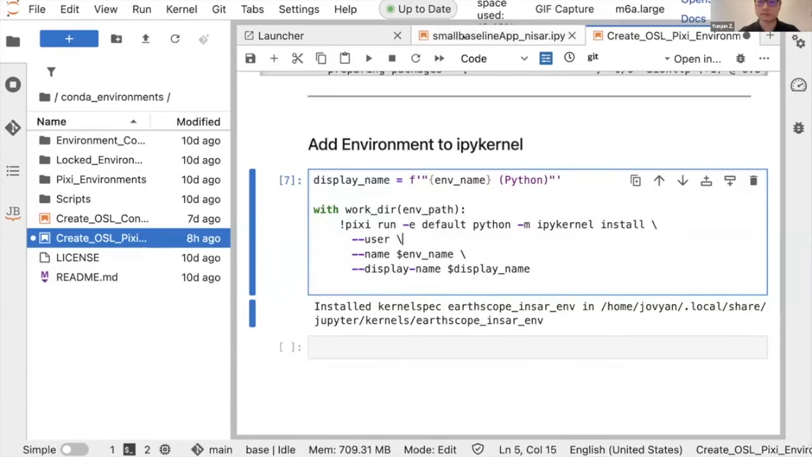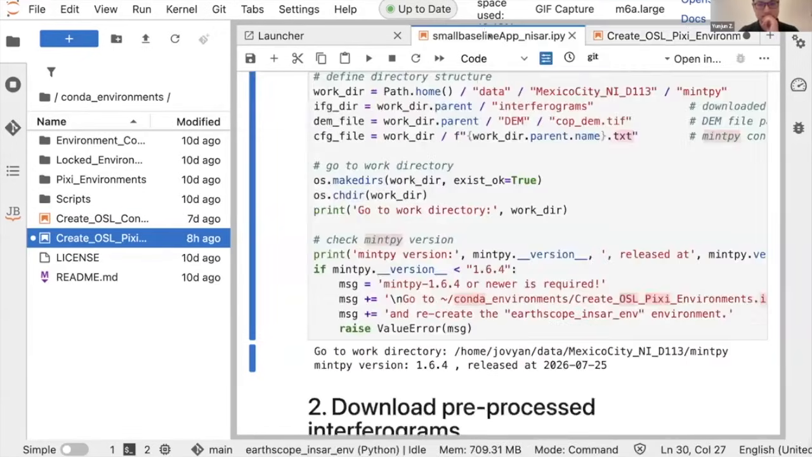Yes, you need the Pixie builder. So in the create OSL Pixie, that's the one you need. This one, right? It is in the Conda environments folder. The link is correct. The path is correct. You just need to read it. Yeah.